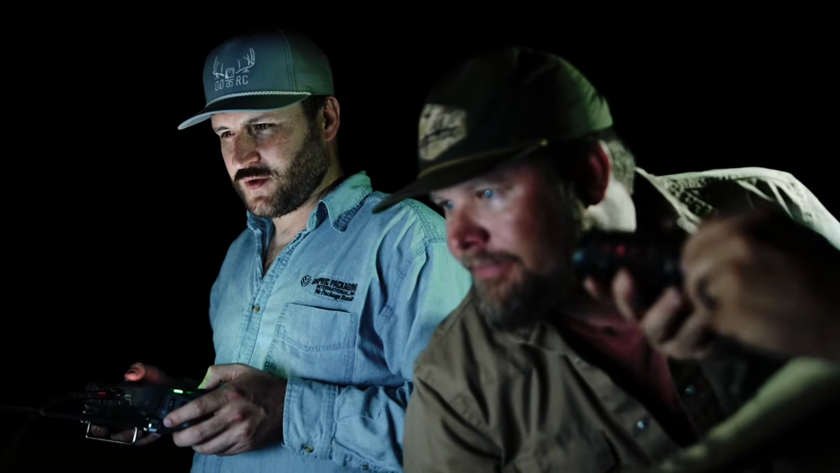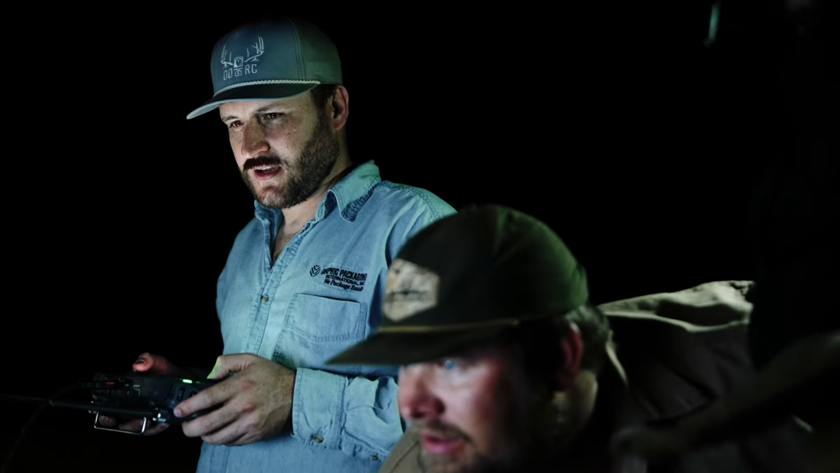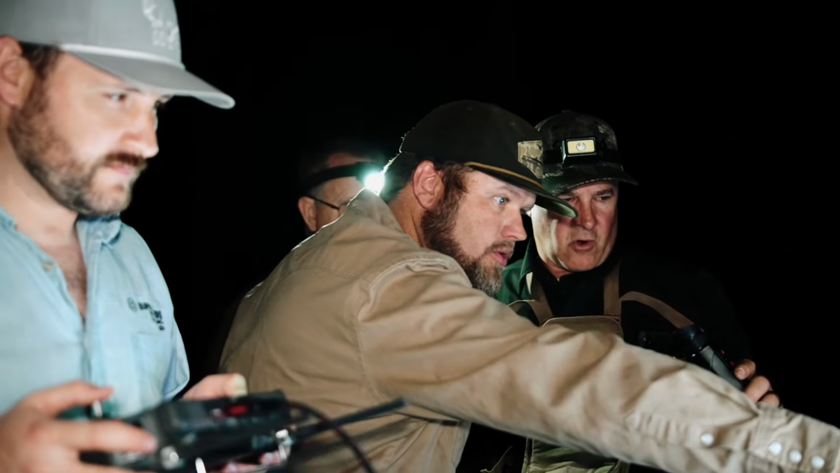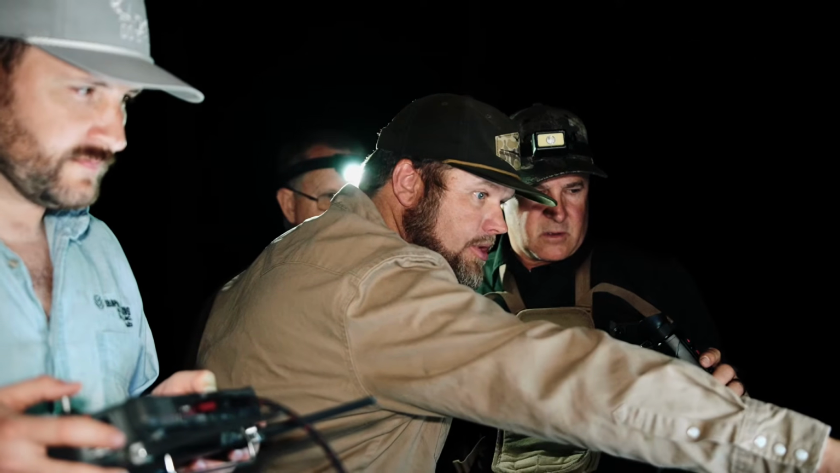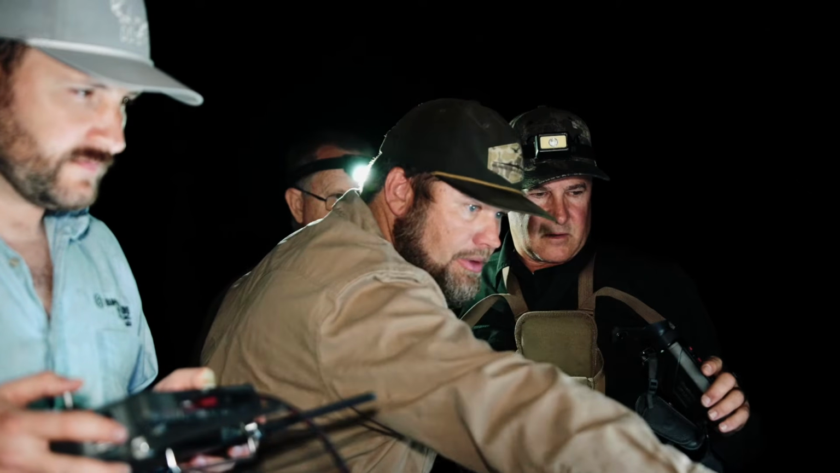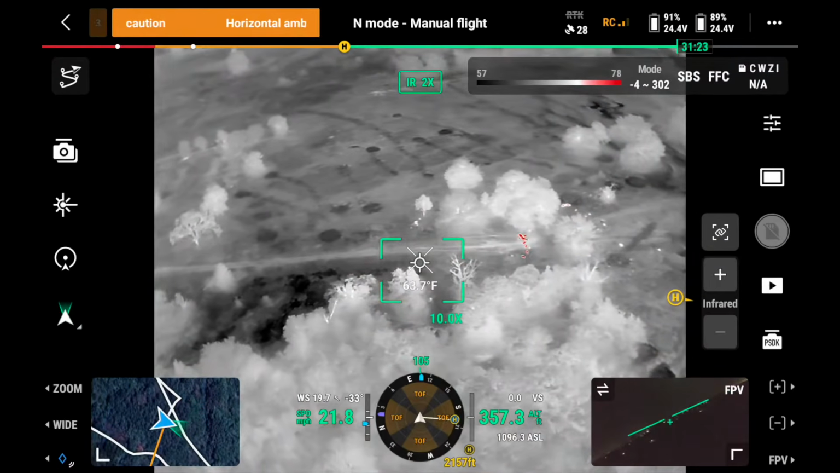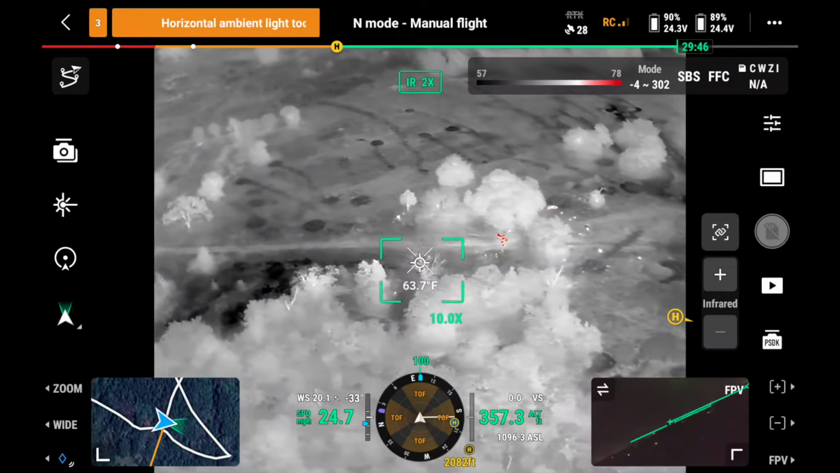That one was galloping or trotting like a pig, not a deer. Now, y'all could walk up this road right here, all the way down there. You could walk up that road to that middle gate right there. That'd be perfect, and then you'd be able to get right to them. Okay, we'll start walking around this way. Try to catch them in this field.